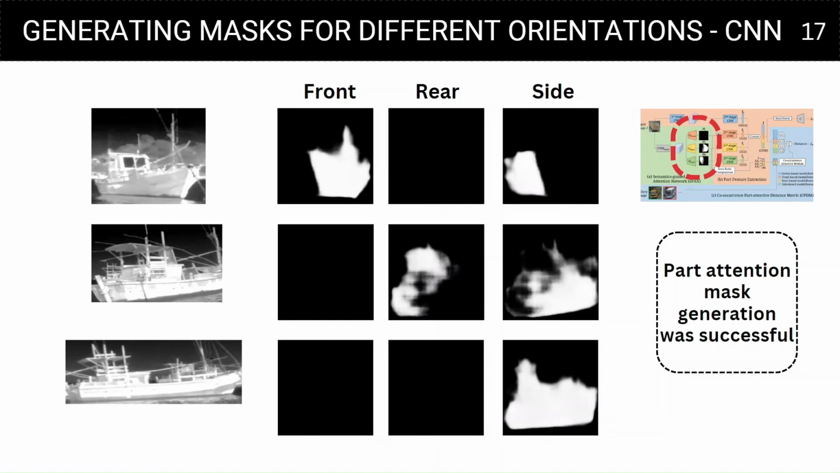To pay attention to the orientation of a boat, we use masks for each visible side of the boat, generated by an encoder-decoder model. We calculate the area ratios of each side of the boat using these generated masks. For example, this image contains 60% of front and 40% of side views.